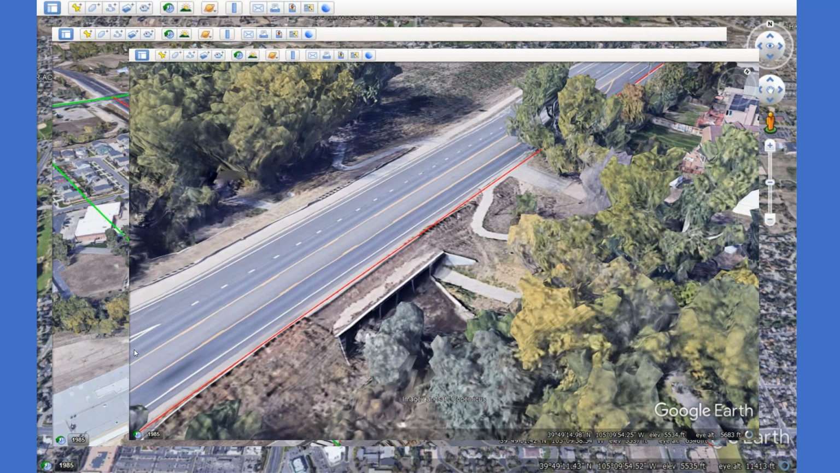And there is our culvert of interest. So for example, let's say, for instance, you can kind of see it a little bit, it's not in the best shape. So perhaps we want to replace that culvert with a bridge, and that's the purpose of our survey.